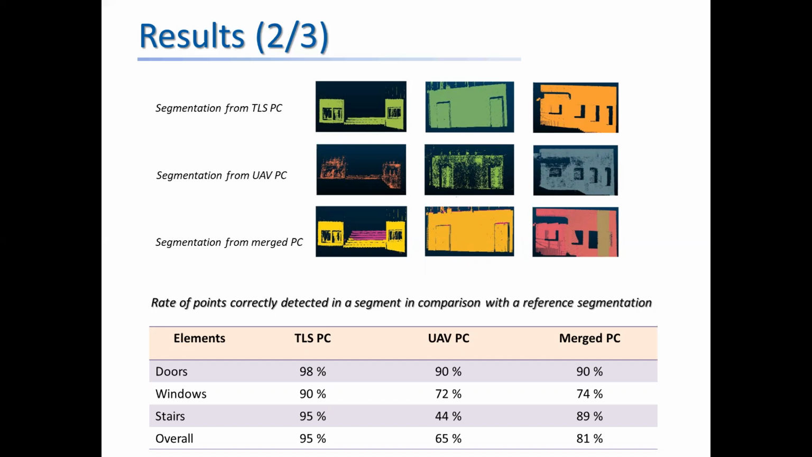For the segmentation of this point cloud, we can clearly identify the different structural elements to be extracted for the facade only. However, we see that the point cloud obtained from drone imagery does not give the quality requested on some parts of the facades, here the stairs and windows.